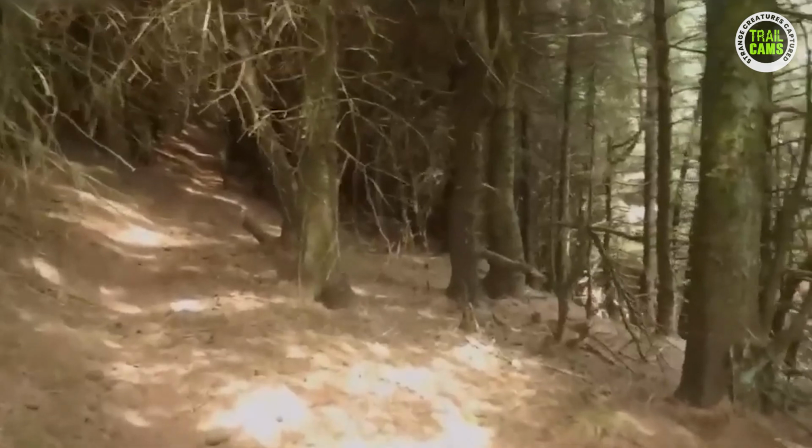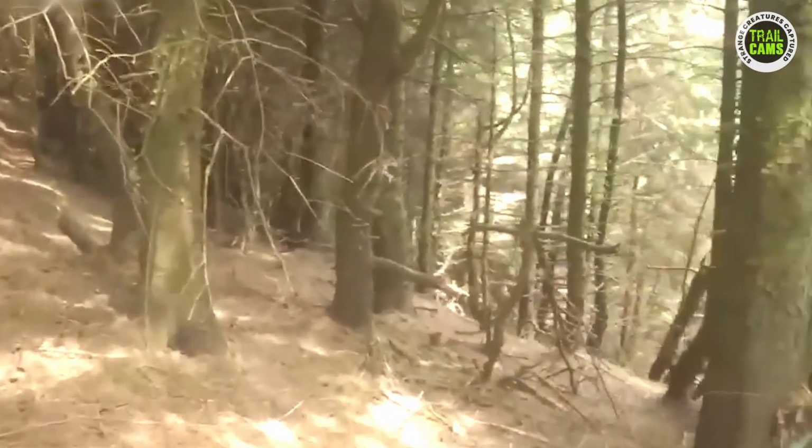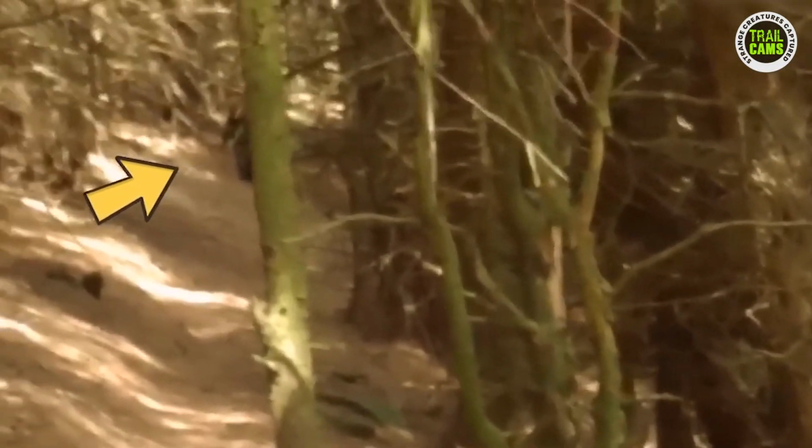Journeying down a dry forest is a man behind this trail cam who walks closely and tries to show us this creature he spotted. So while hanging out in the woods as he moves further ahead, he brings the camera closer and we can see this creature crouching at a far distance. It seems harmless and does not attempt to scare anyone off.